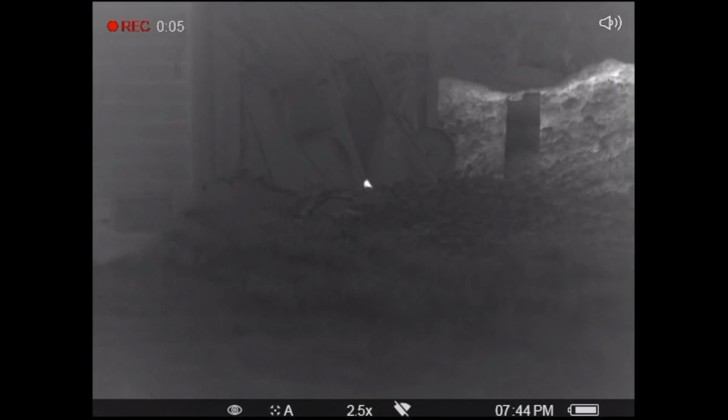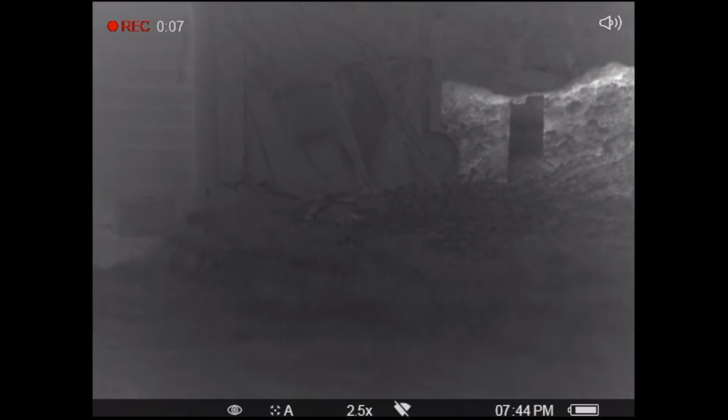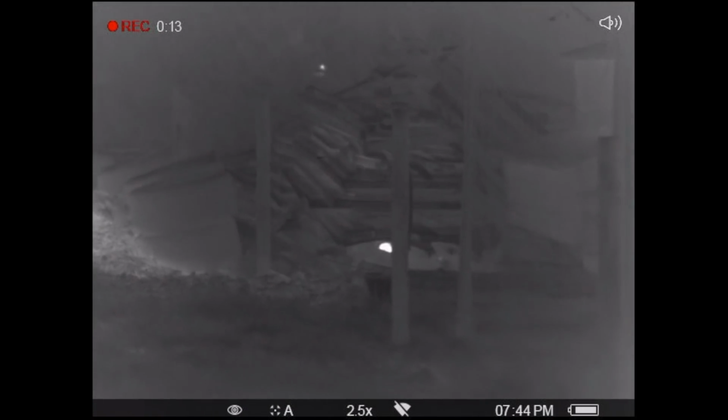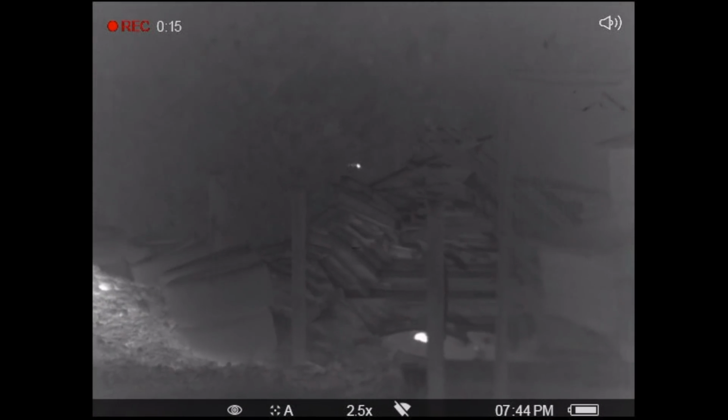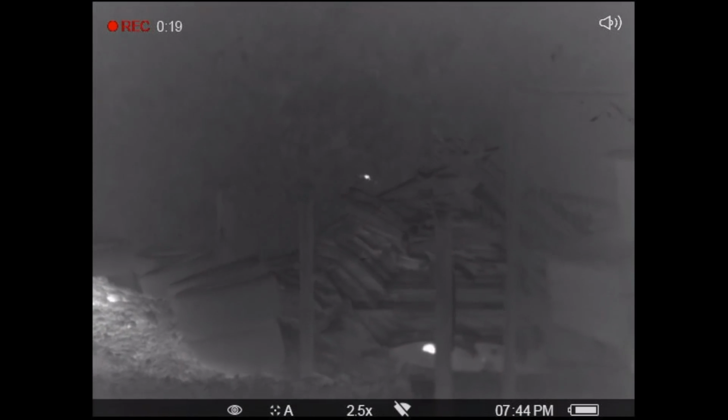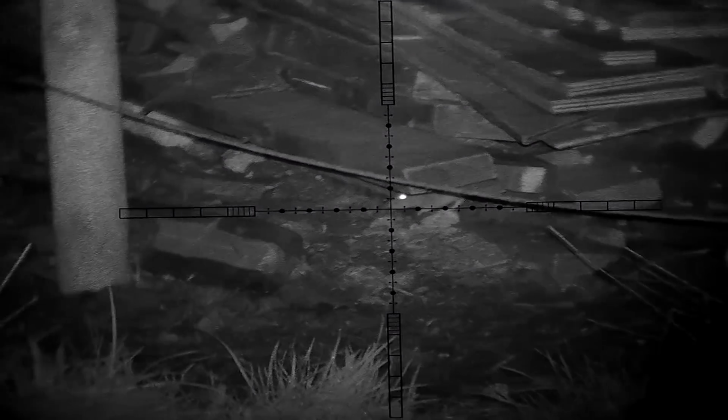I was absolutely convinced I'd hit that one, but again, using the thermal spotter, it made the confirmation that little bit easier. It also made things very easy when it came to looking in the absolute mass of stuff for the heat sources. As you can see, the one we shot just a little while ago there, still shining like a beacon, as his mate just popped by for a brief look.